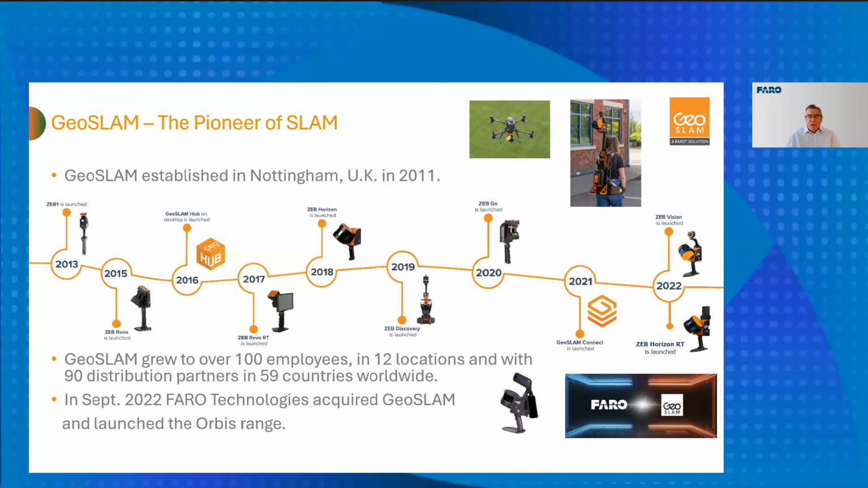Through basically to 2022, where the ZEB Horizon RT was launched, along with the Vision camera, which was an accessory at that point, and that allowed you to get the 360-degree panoramas, which Brady just showed you a moment ago, as well as colorizing the point clouds that were produced in real time by the Horizon RT.